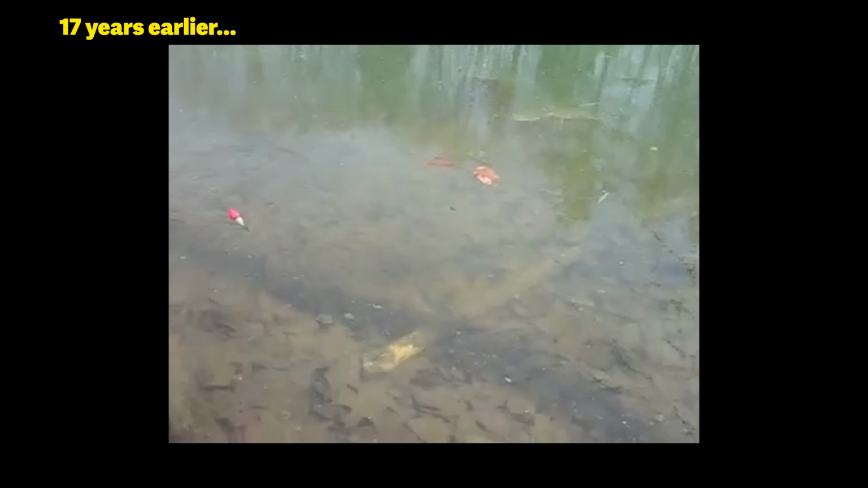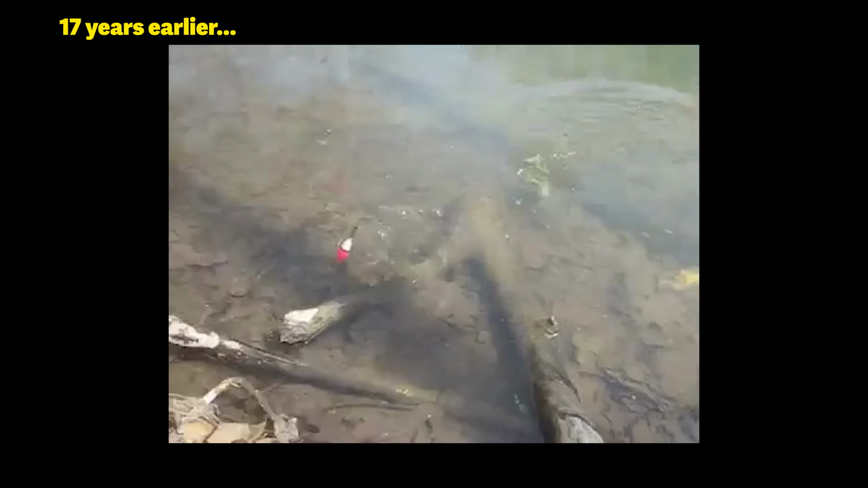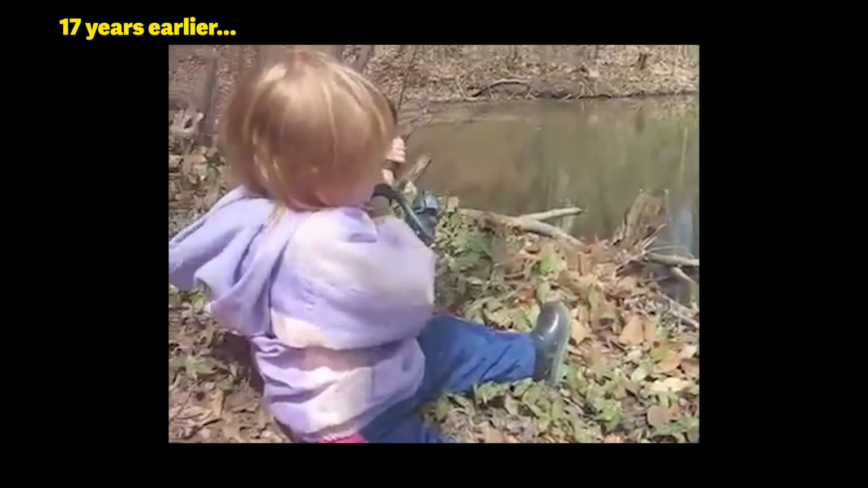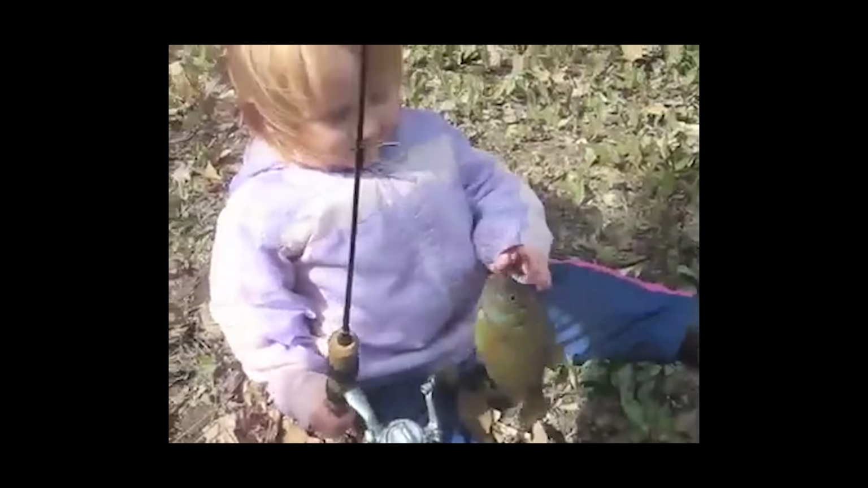There he is. There he is. You got him. I got him. You got him? He's a fishy. You want me to grab him? Yeah, you can have him. All right. Oh, he's trying to get away. There you go. Okay, one sec. This is baby fishy. Hold him for a sec.